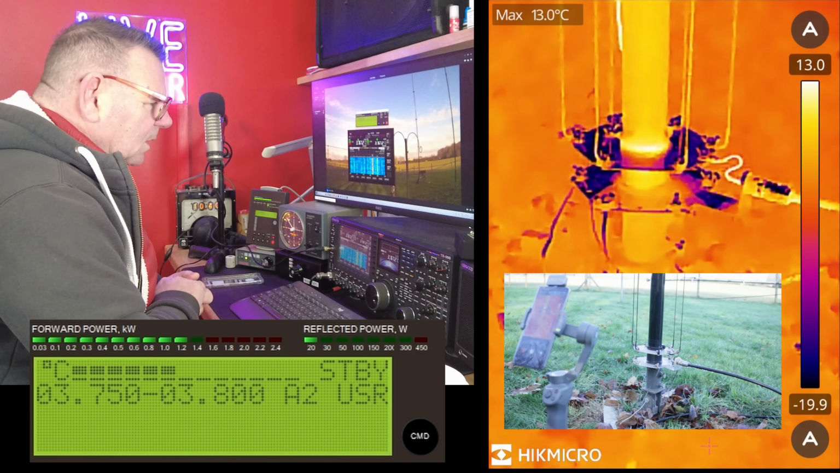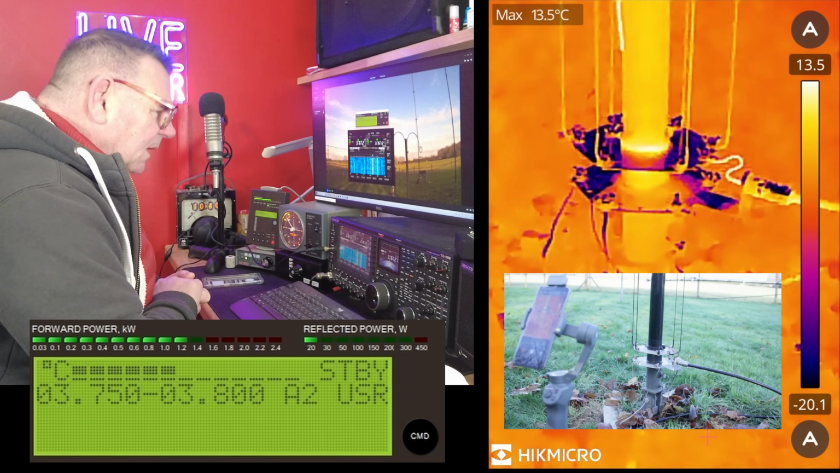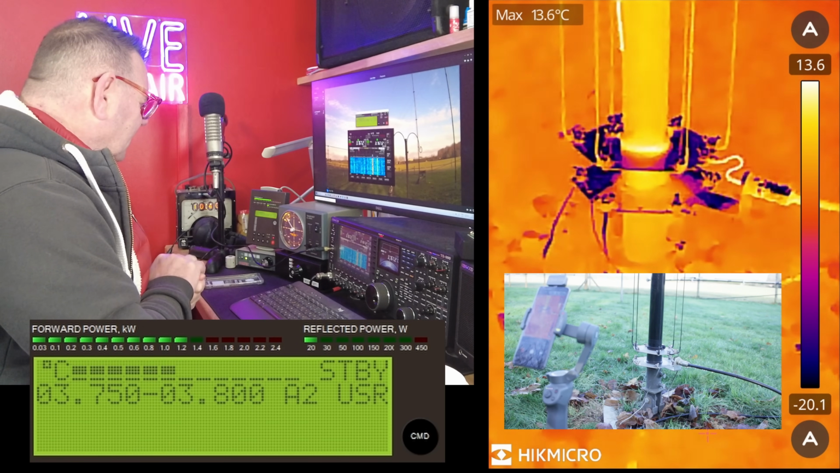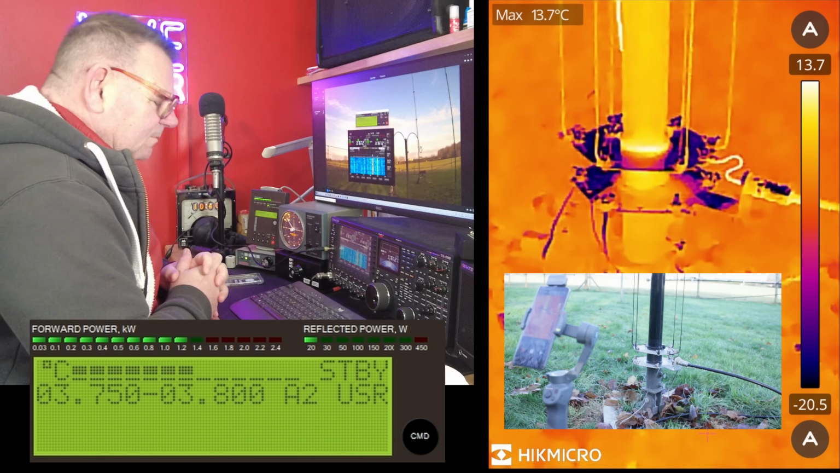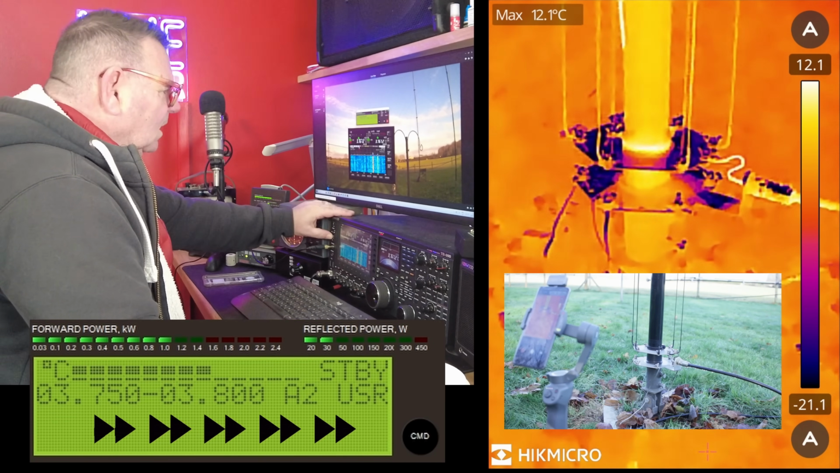Couple of observations. The plate didn't seem to heat up, the driven plate. The pigtail on the SO239, nothing much to write home about. It doesn't melt even at 1.8 kilowatts. And the PL259 didn't get particularly hot either. So not much to write home about when it comes to 80 metres.